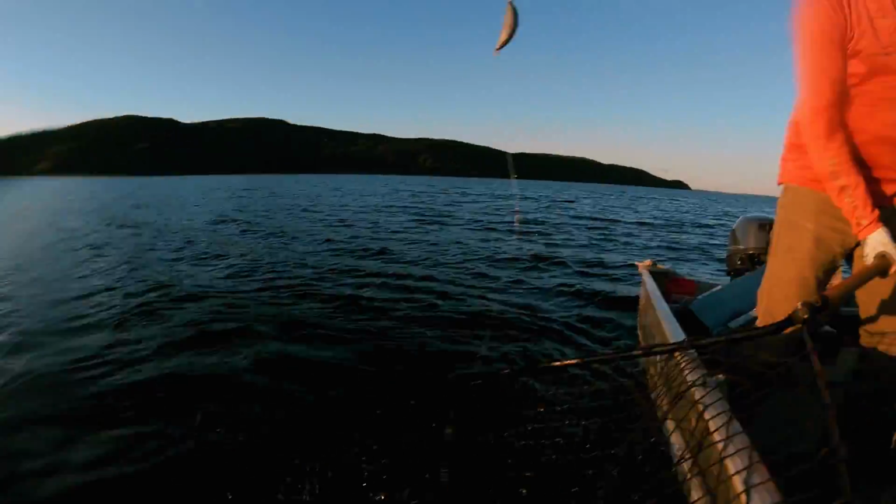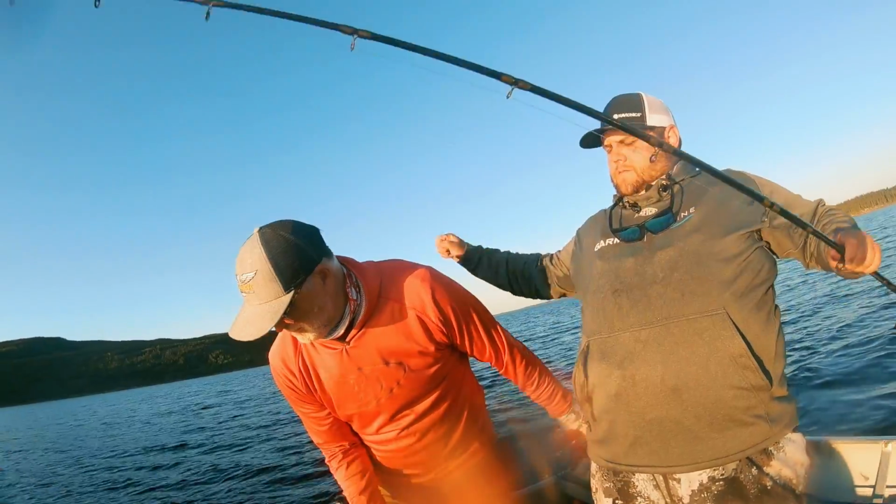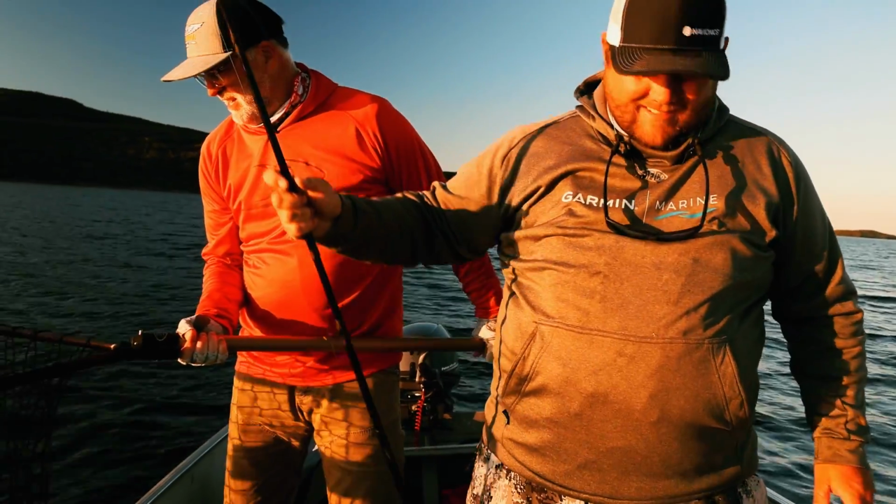Got it. That's a giant. Might be my biggest. That's a giant. I think your first one's the bigger. But that's a hog. Time for a nap. That's a big fish. That's a big fish. Yeah, look at that.